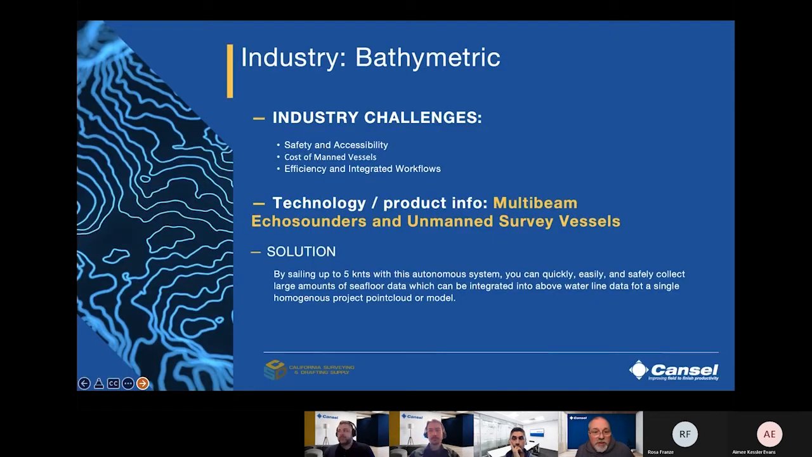Thank you, David. In this presentation, we're going to take a quick look at bathymetric surveys and the use of unmanned survey vessels. The challenges we face in this industry are safety and accessibility. We want to minimize the amount of time we put people on the water, the cost of running manned vessels, and the efficiency of integrated workflows, combining below-water with above-water data. So the technology we'll be looking at are multi-beam echo sounders and the unmanned survey vessels themselves. The solution is to use an autonomous survey boat.